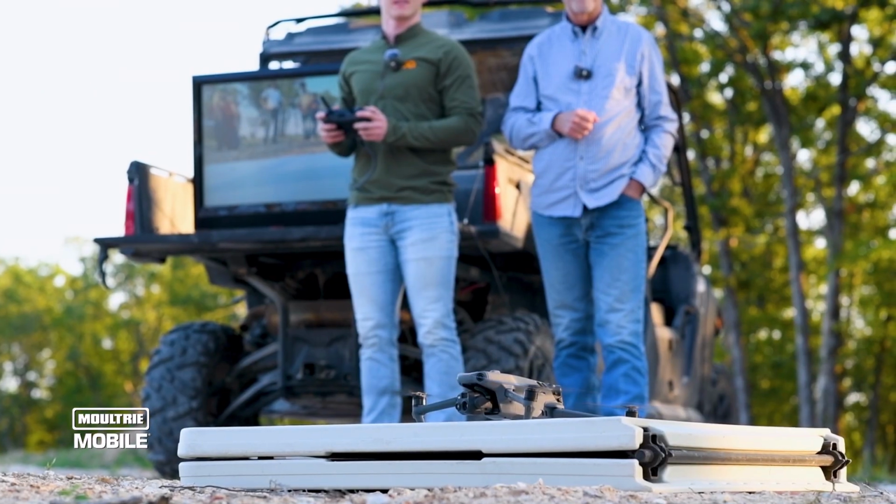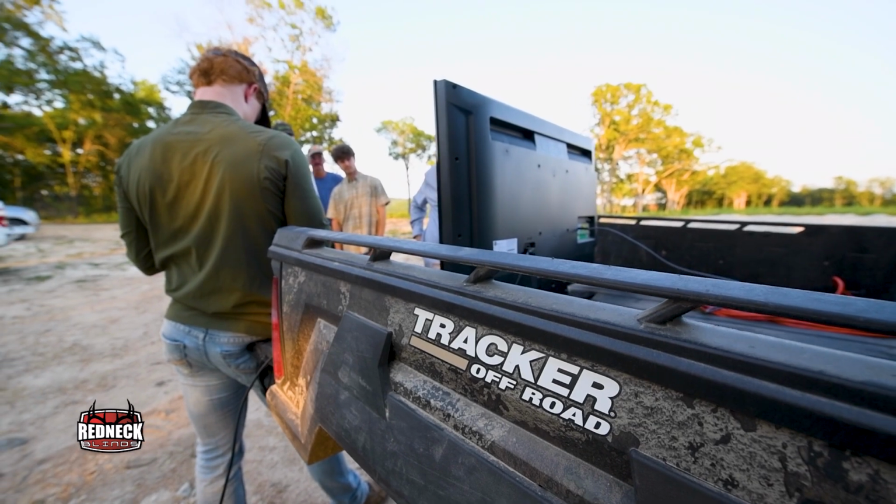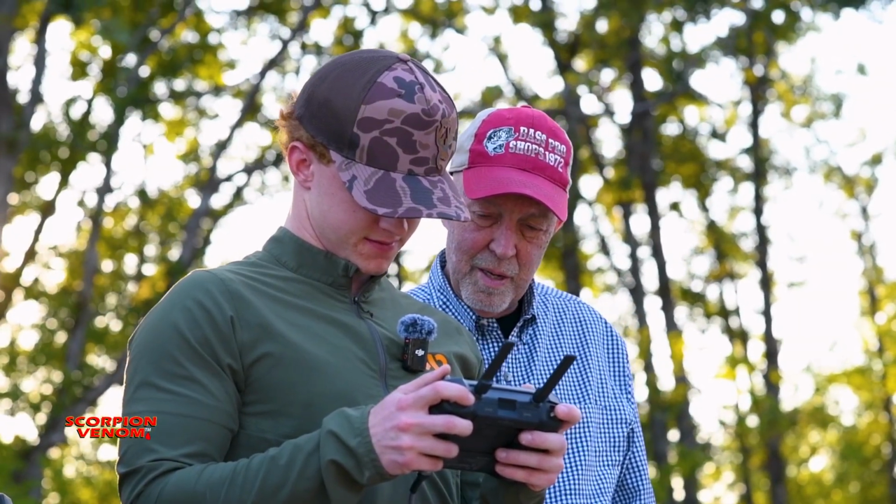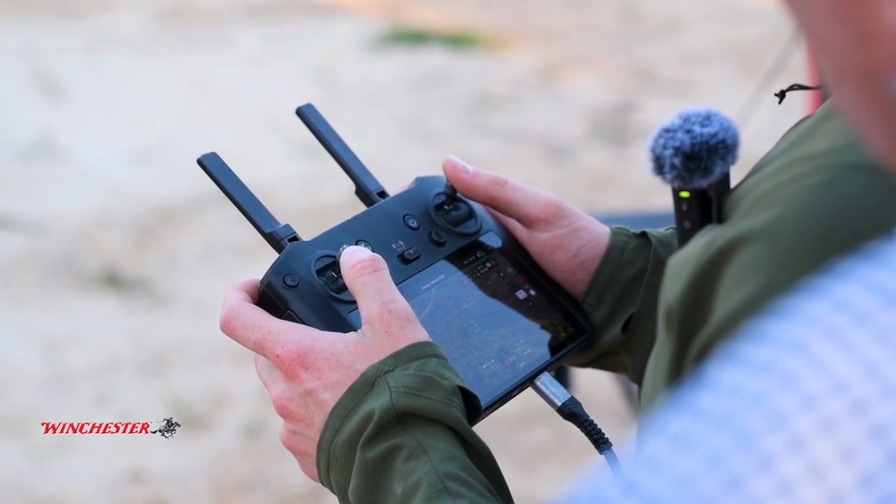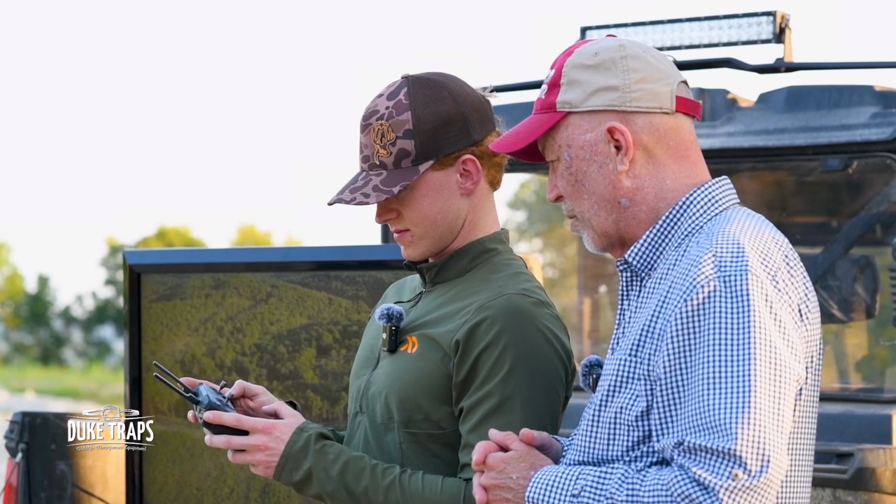So man, stay tuned, and we're gonna get that bird's eye view of the Proving Grounds, the deer herd, maybe see some other critters. Is that right, Jack? Absolutely, maybe a few squirrels, rabbits, turkeys, whatever's out there. Yeah, hopefully not my neighbors, I'm just teasing. So anyway, we're gonna see who's out there, what's going on, and fire that bad boy up. Let's take off. Let's do it.